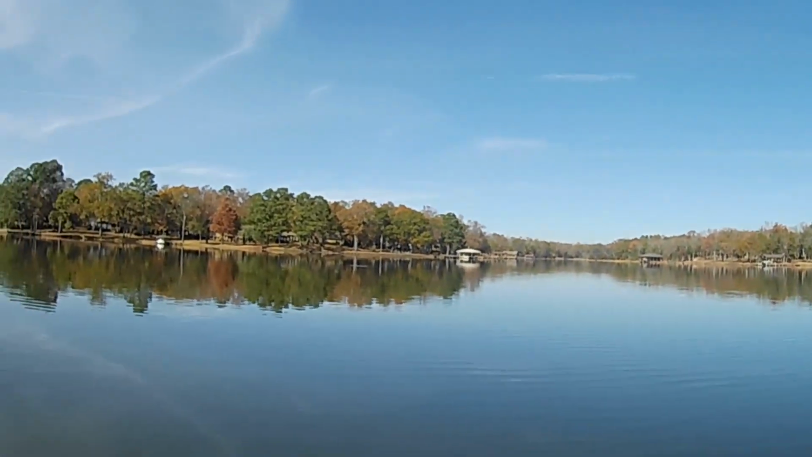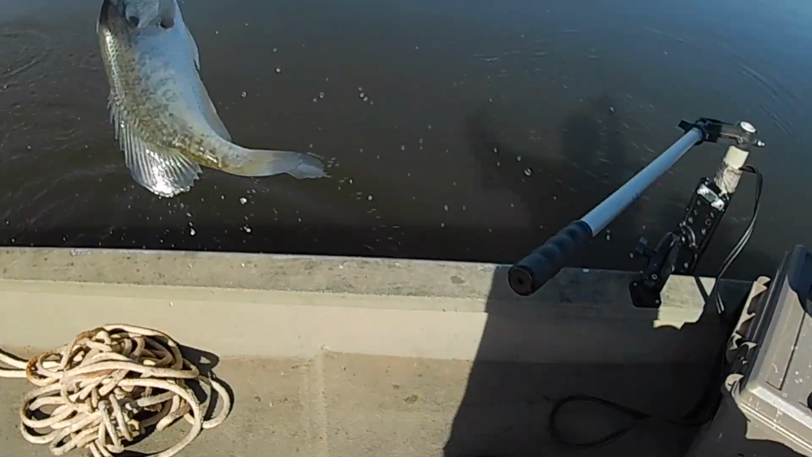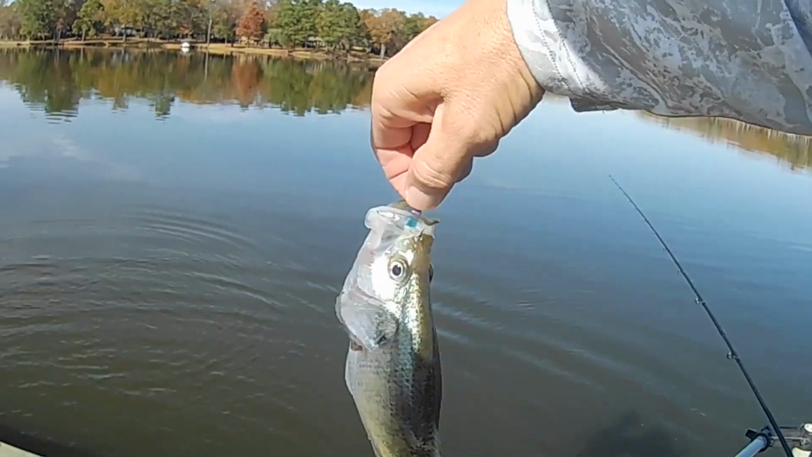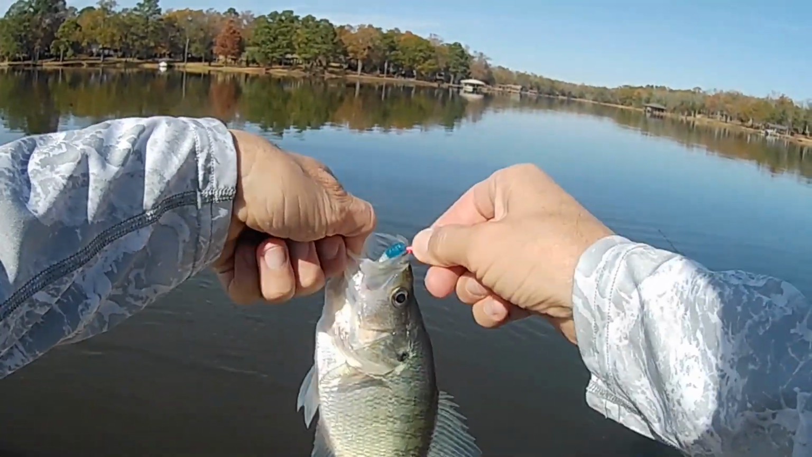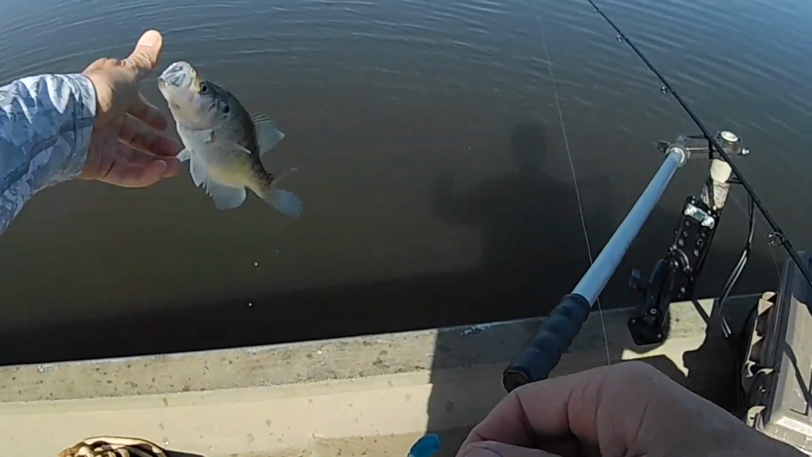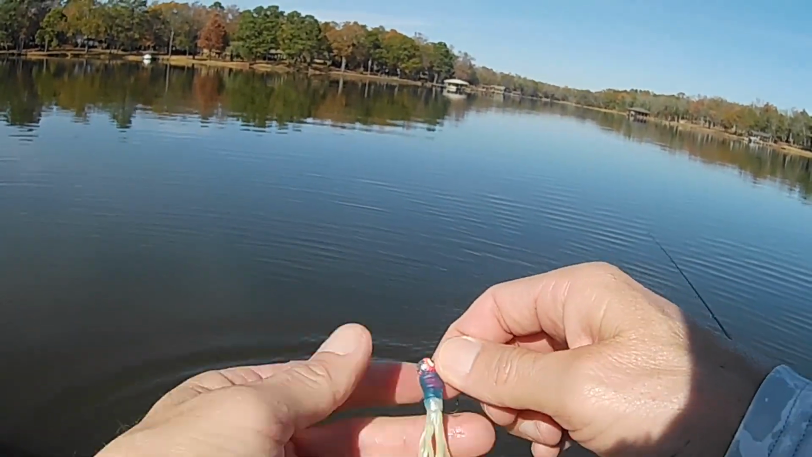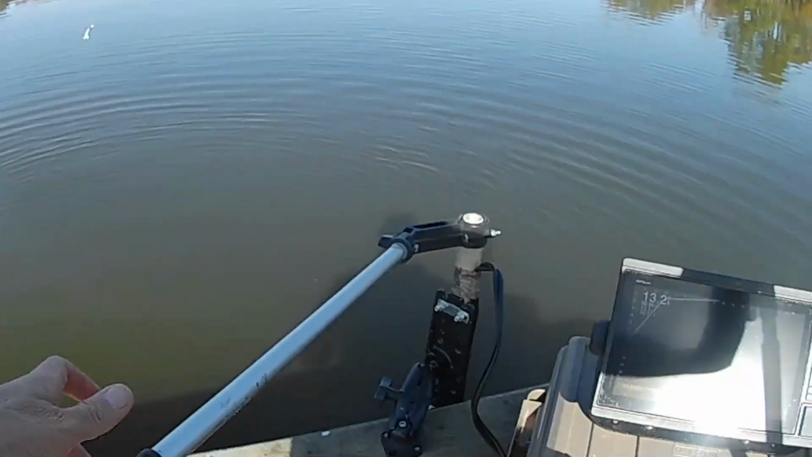Golly, that one come out there and got it. Man, I tell you what, that's all I had to do. Even though that other little color was one of my most favorite colors there is, I just had to get something on a little bit brighter in this dingier water so that they could find it a little easier. It's brighter and it's also bigger, so it's displacing more water and they can find it a whole lot easier.